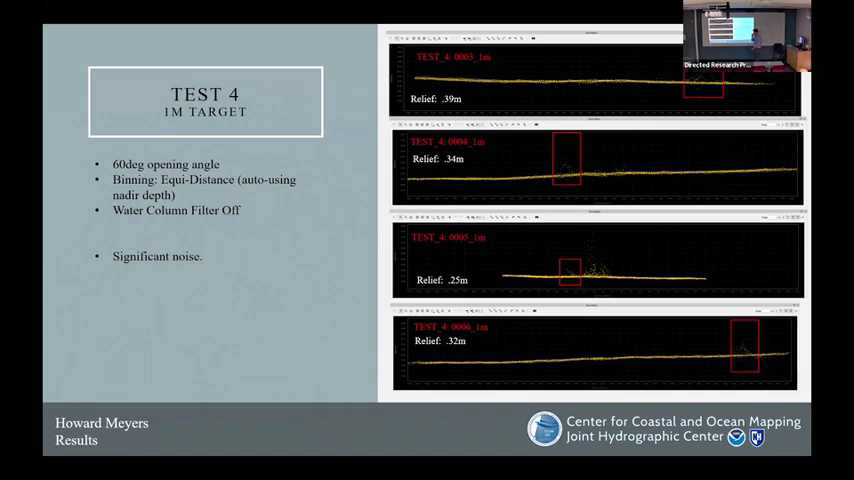If we were in the field and this is the only pass that we had, I think it'd be hard for a field unit to identify this as a target compared to this next to it.